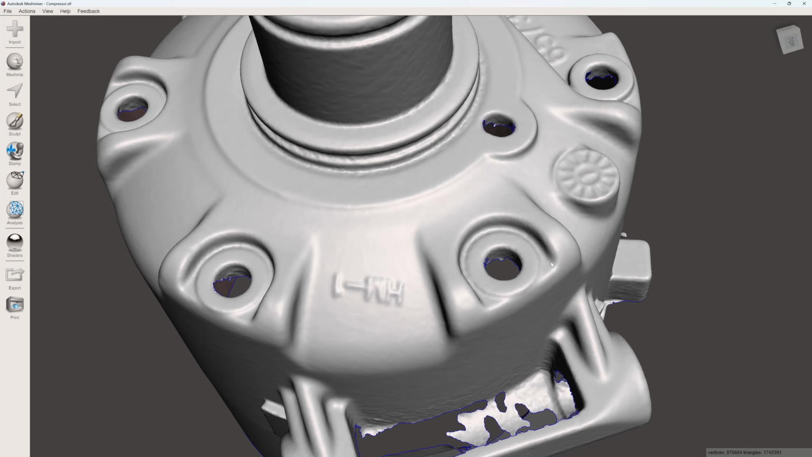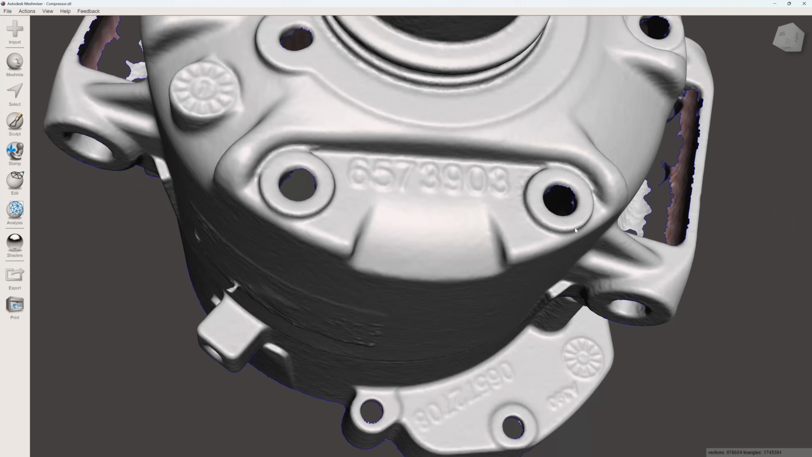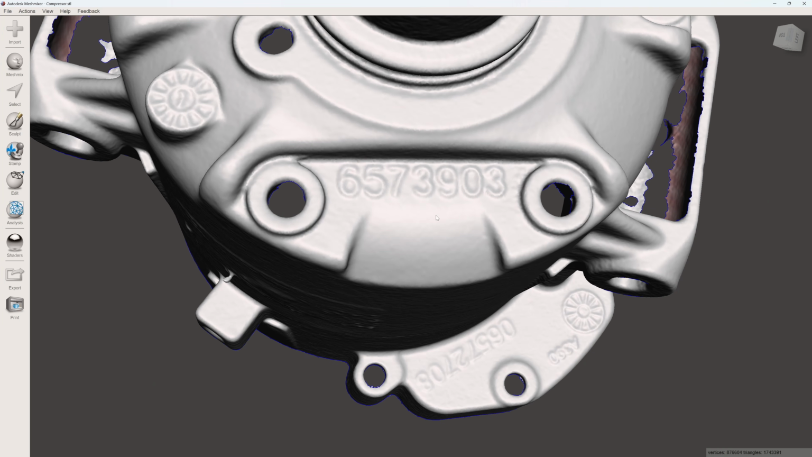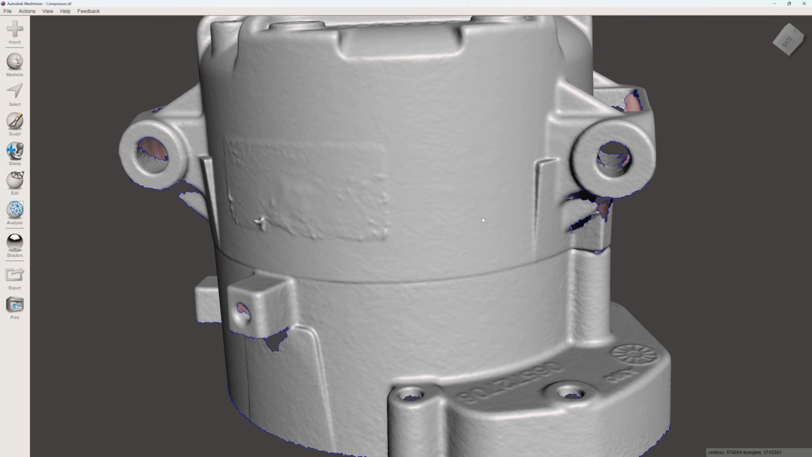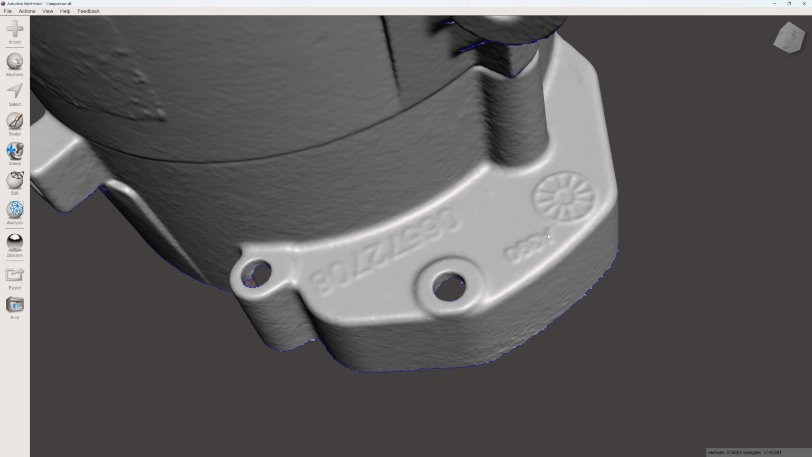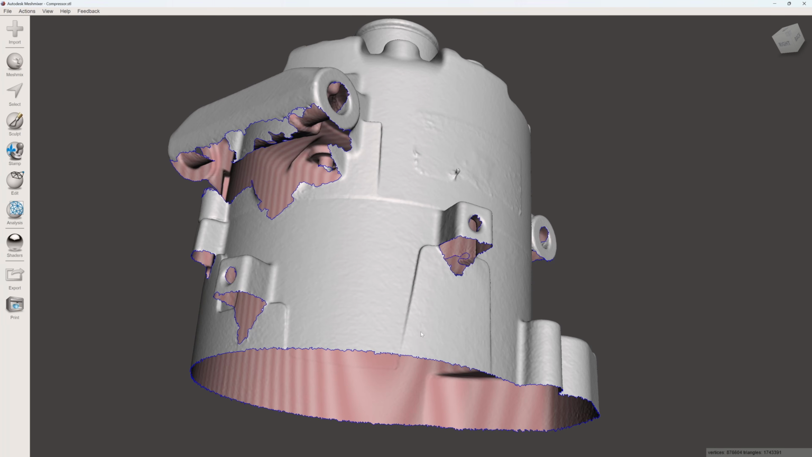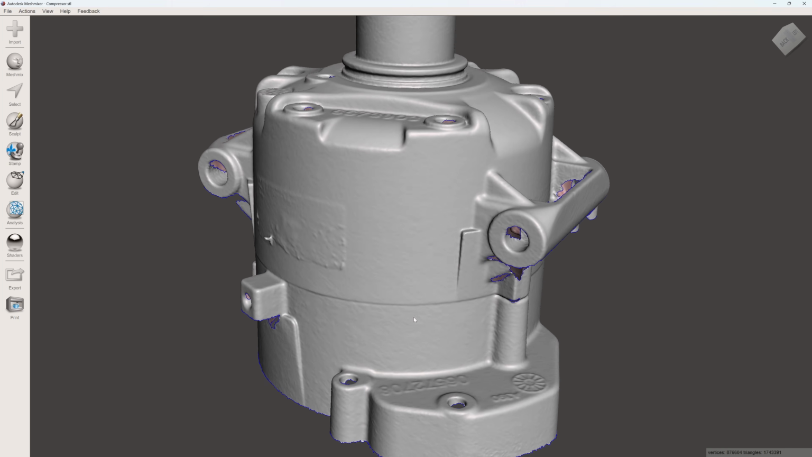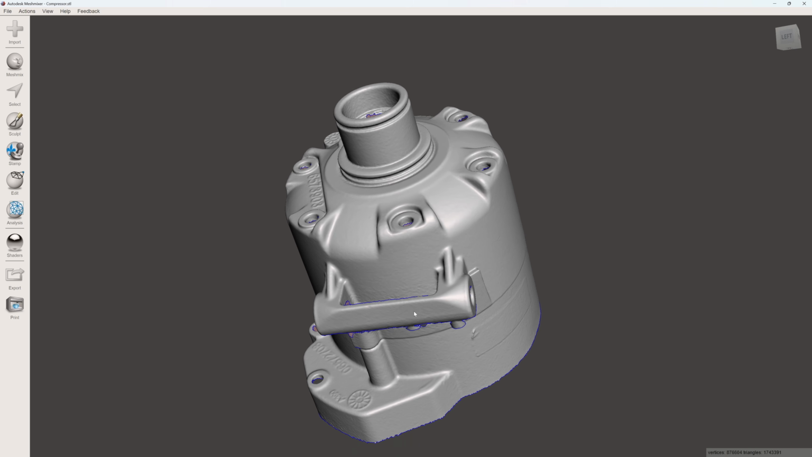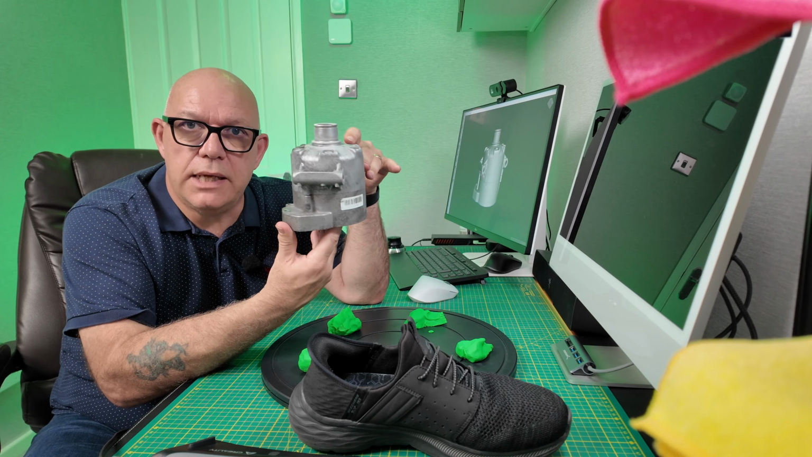So it's done that all right. And the detail in here, look, where's this number? The number 6573903, that's come out really well. Another number there, but look at the detail. There's no doubling up here on these features, so that is a good scan. That's a solid scan, that is. Done without markers. So there you go then, the compressor scanned really well.